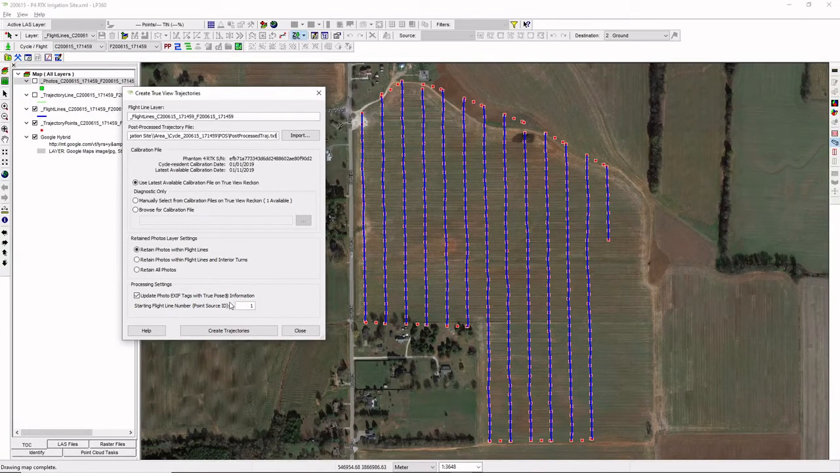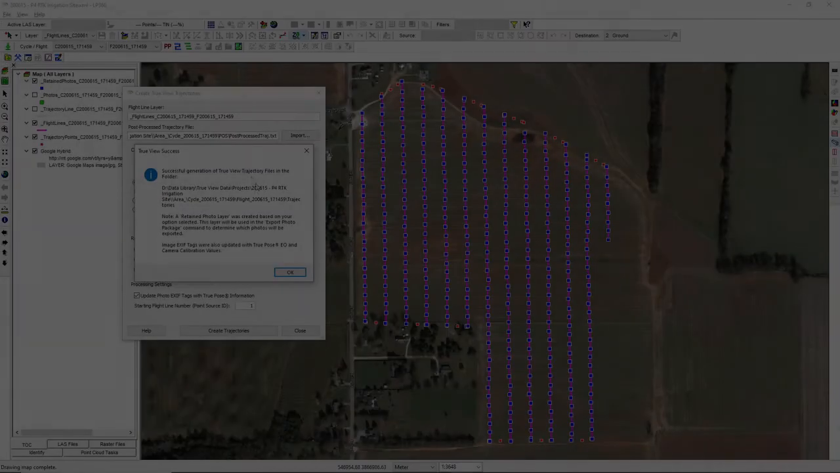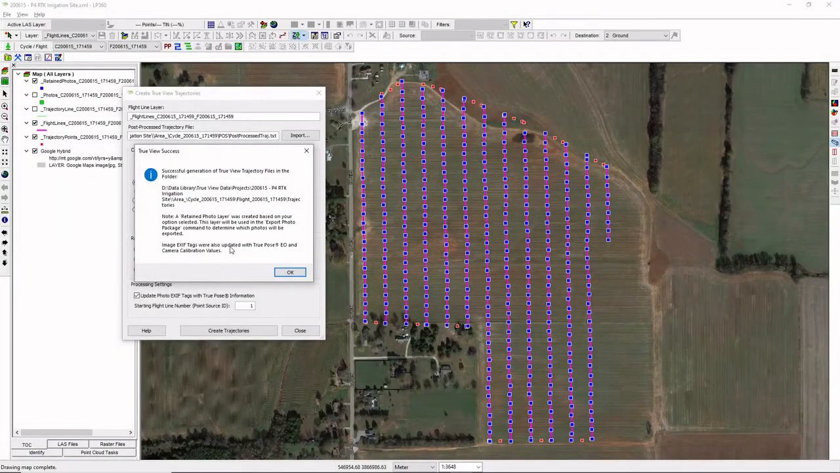So I'm going to go ahead and kick that off, and I'm using my latest calibration file. I'm going to retain all the photos in my flight lines, my blue lines, and I am going to update my Exif tags. So I'll go ahead and click those trajectories, and it'll run through this here. And we can see we've got a successful completion of the trajectory creation and the updating of the Exif files.